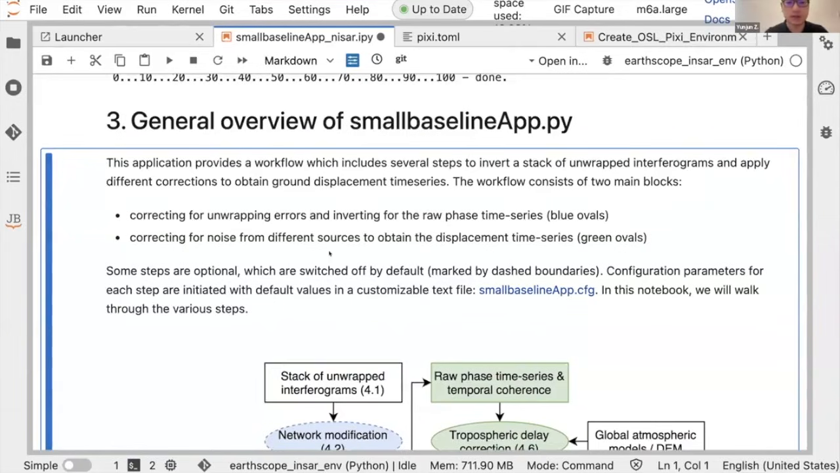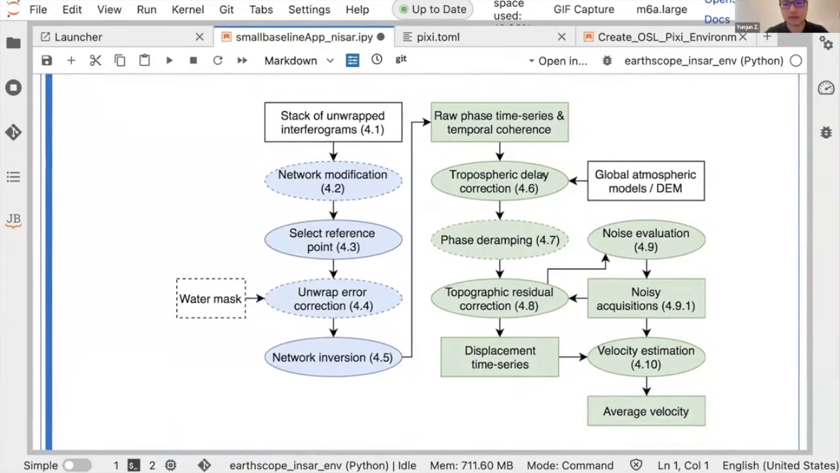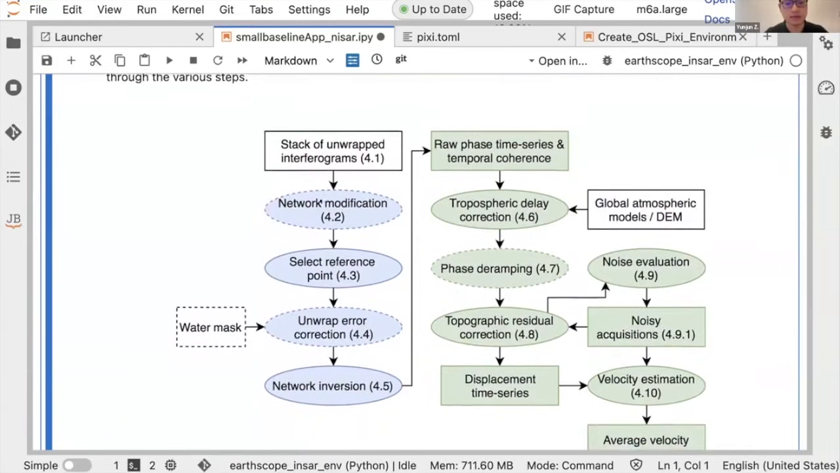The main program here includes several steps, and they are basically categorized into two types: the ones in blue on the left and the green ones on the right. The blue ones are doing several operations in the interferogram domain, including modifying the network of interferograms, selecting a reference, and doing the unwrapping error correction. And then after the network inversion, it will do the SBAS inversion to get us what we call the raw phase time series. And afterwards, everything, including the various phase corrections, is done in the time series domain.